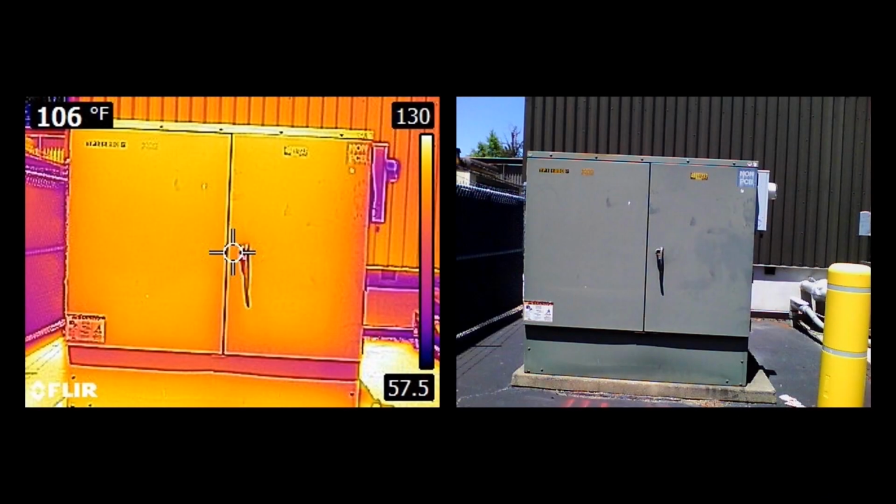This shot is taken of a transformer coming into the building. We see from the thermal image that the temperature is elevated from the surrounding area, and we would expect that. The byproduct, if you want to call it, of a transformer is it gives off heat as part of its function.